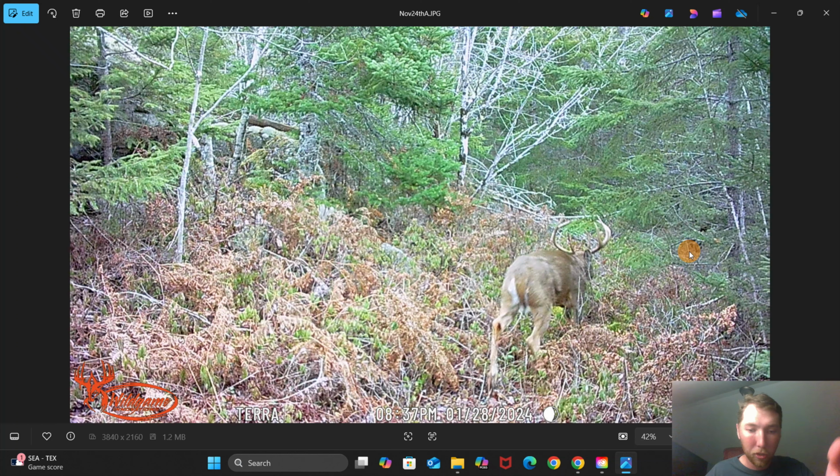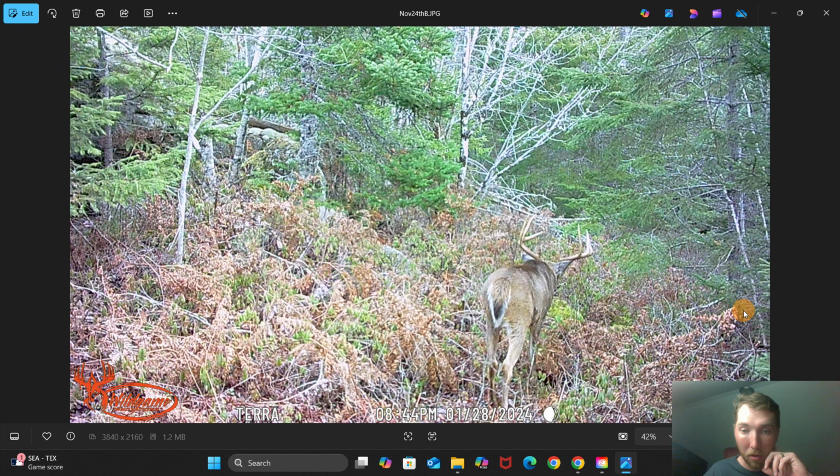But within 4 hours, even though the time's wrong, still adjusted it, there's 5 bucks that trail this doe over the course of 4 hours. So that's a giant to me. That's a huge one. So that's the first one. Those aren't the same deer. They're about 7 minutes apart.